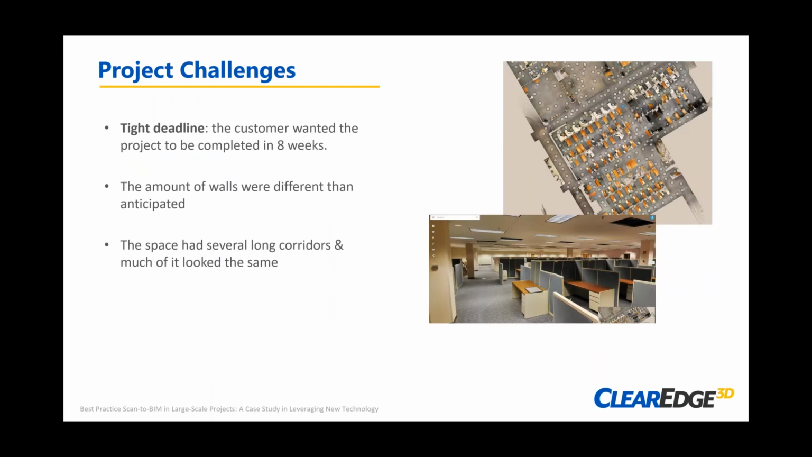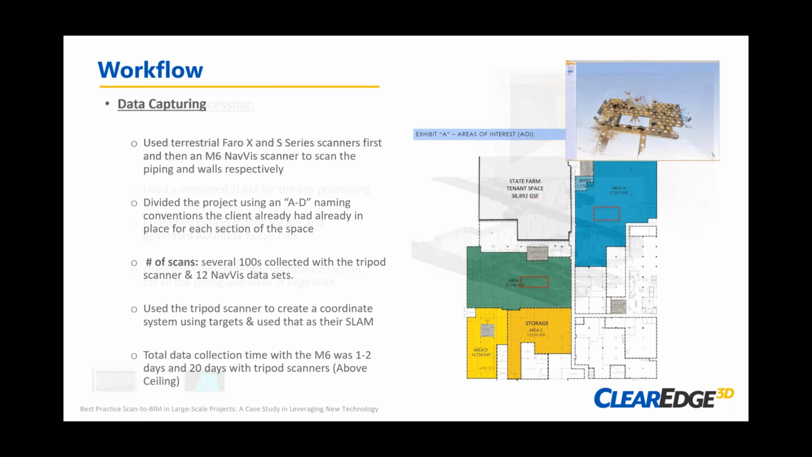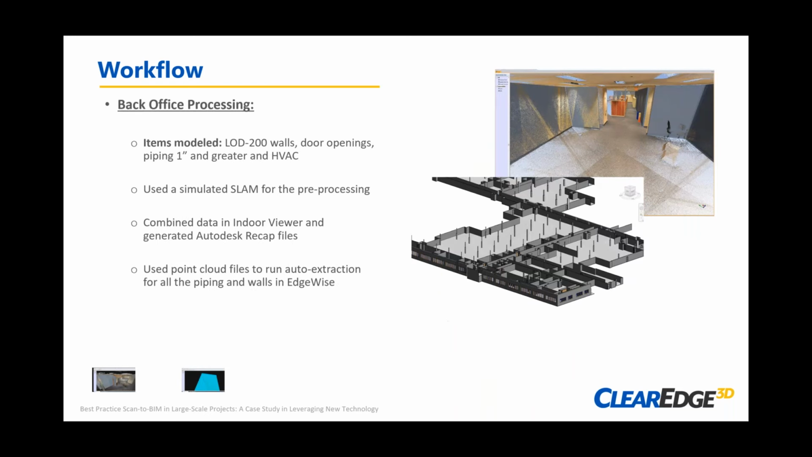So the indoor viewer was one of those tools that we were able to deliver to the customer, and they could start getting familiarized with the site, because many of the people working on the project, like us, hadn't visited the site or weren't familiar with it.